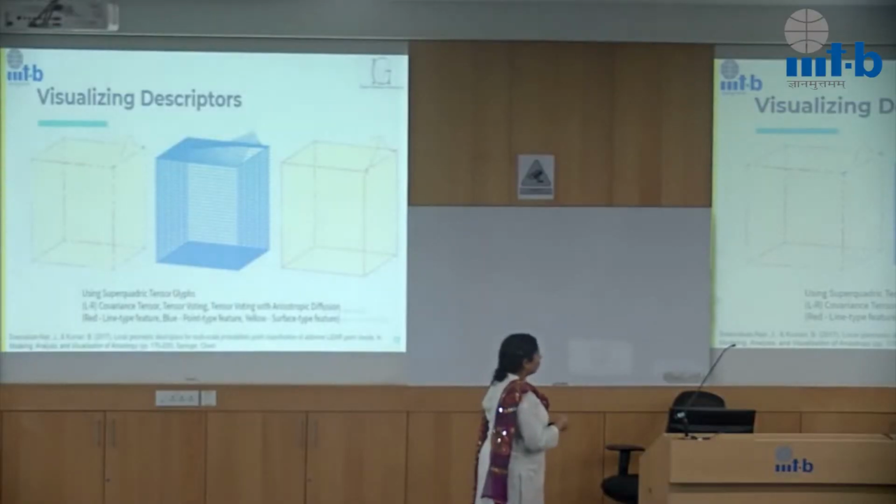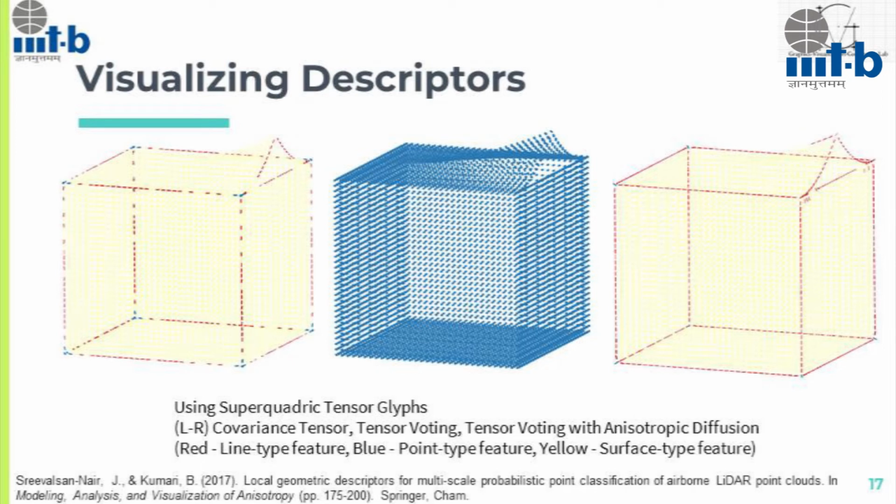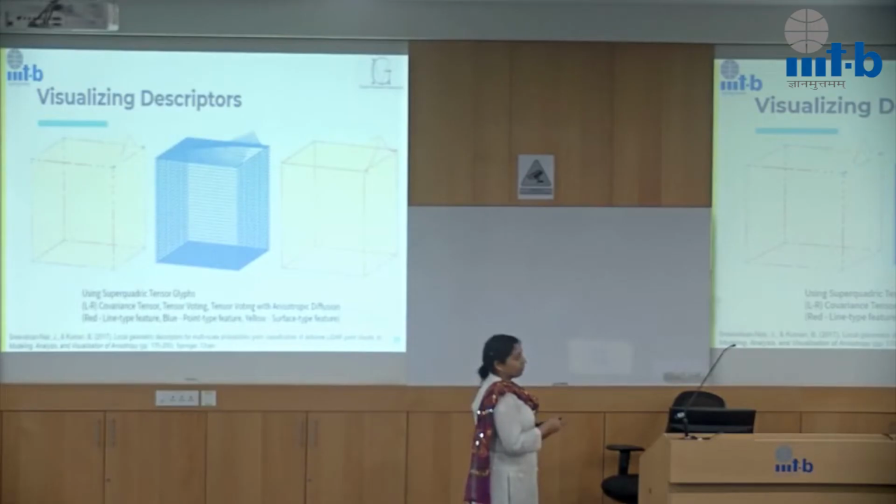So this is the covariance tensor. If I look at the representation of the tensors, what I see here is I get line features, and this is what I get if I just use tensor voting, which starts out with spherical tensors. And when I do anisotropic diffusion, I get a proper structure like this.